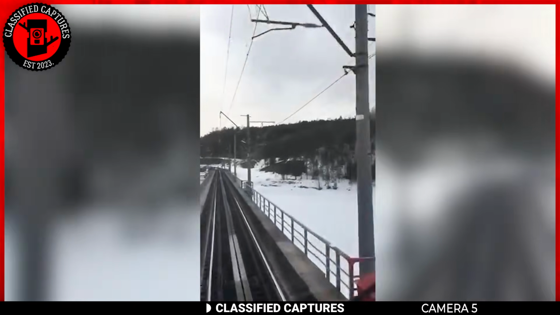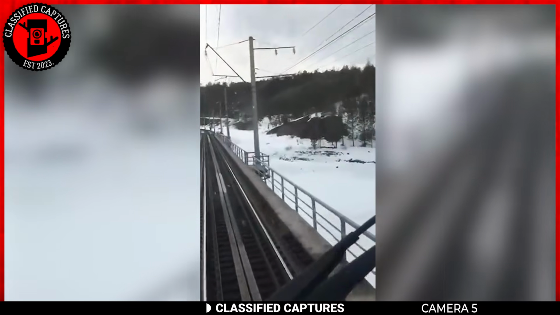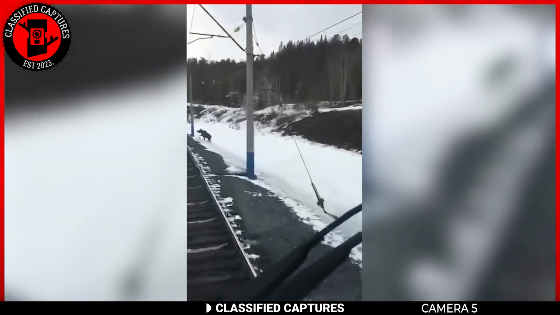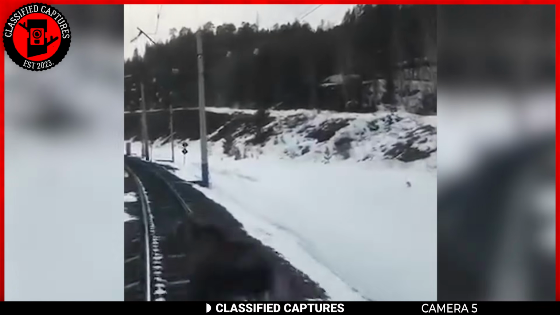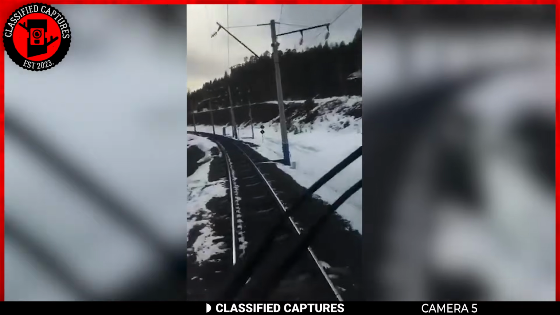Imagine being on a railway track and having a creature show up on it and refuse to move. This is what happened to these Russians who were simply going about their daily activities. We're not sure why the moose got on the track or why it's even refusing to move despite the loud horns, but you can't deny the fact that it's cute.